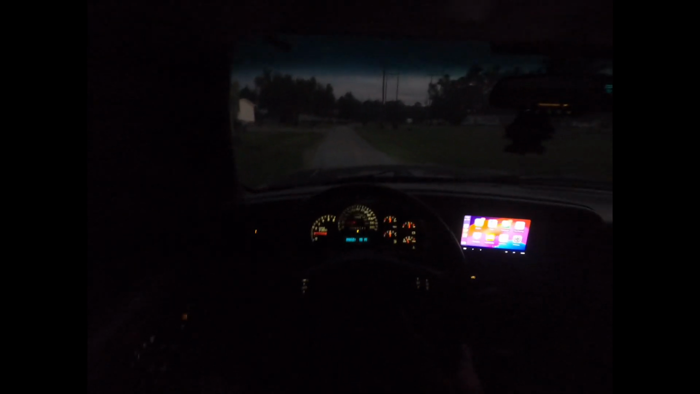So we'll make a little clip of this, basically just showing you how it drives. Finally found the GoPro, as you can see, so we can actually drive without having to hold the phone and do that the illegal way. Now we're legal. But yeah, like I said, I feel like the truck drives like it's supposed to.